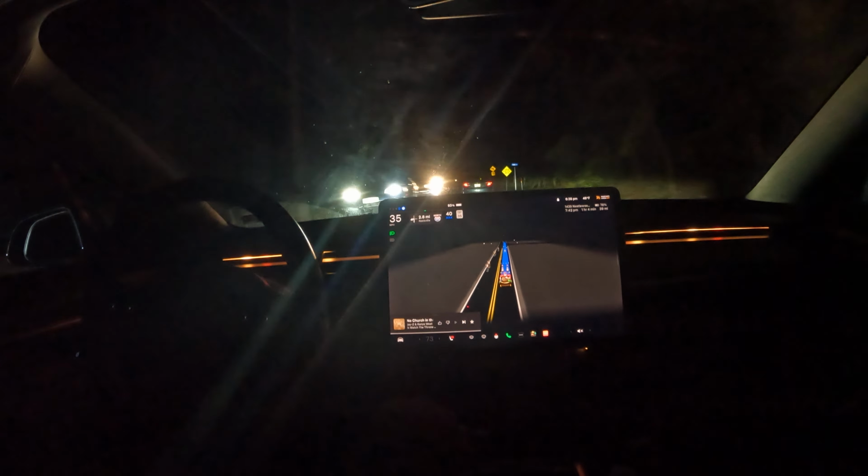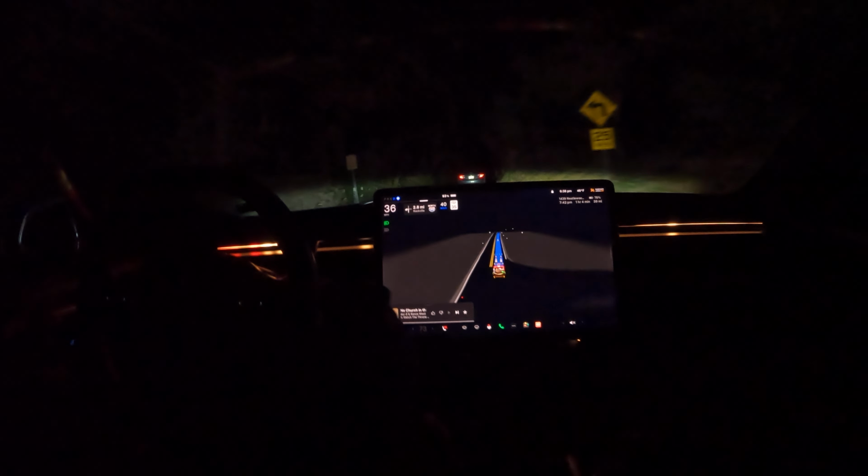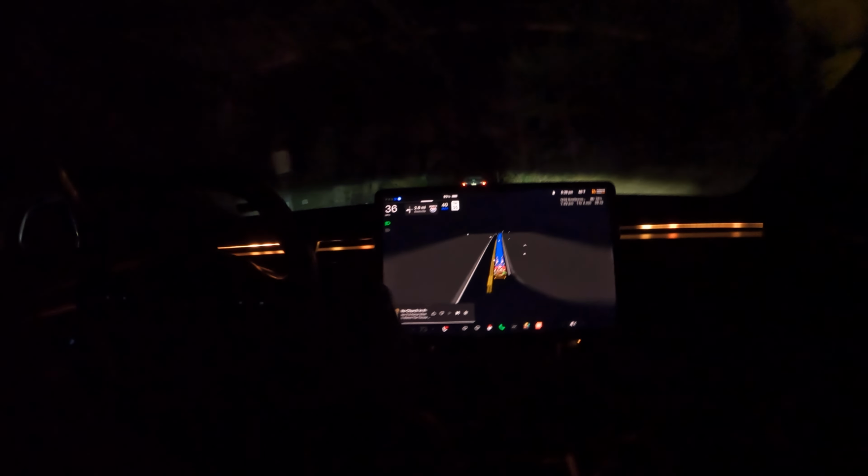All right, here we go with another 25-mile-per-hour turn. Definitely, you want to be a little overcautious at nighttime. At least I am, just from what I've seen so far compared to some of the daytime driving. So here we go with a really sharp turn.